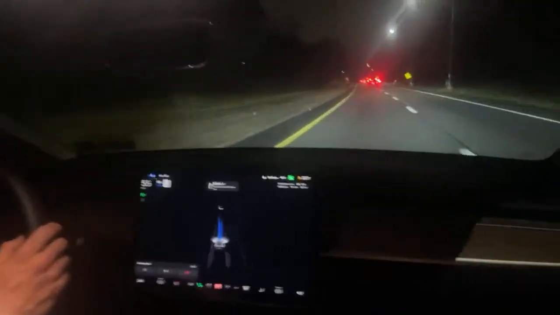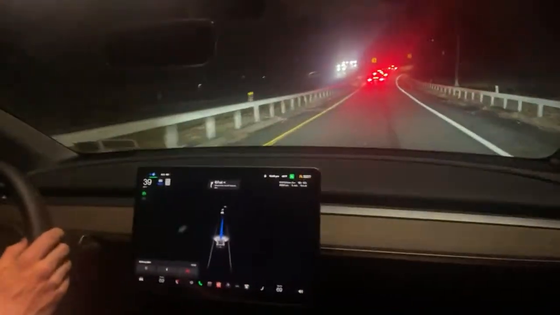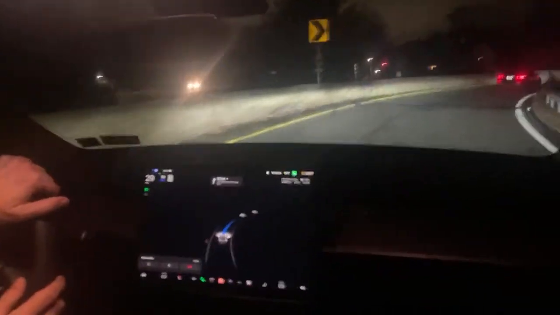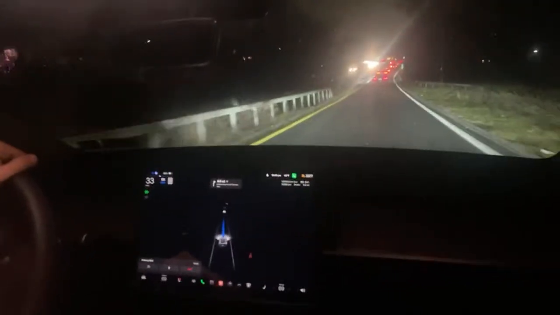All right, we have a bunch of cars up ahead of us, and it looks like there's a 30-mile-per-hour turn. See, and it told me to put a little pressure on the wheel. Meanwhile, my hands are on it the whole time, but that's what I like about it. I'm so relaxed driving that my arms aren't stressed or tense. We're going into a 30-mile-per-hour turn, even though we're still in a speed limit 50. All right.